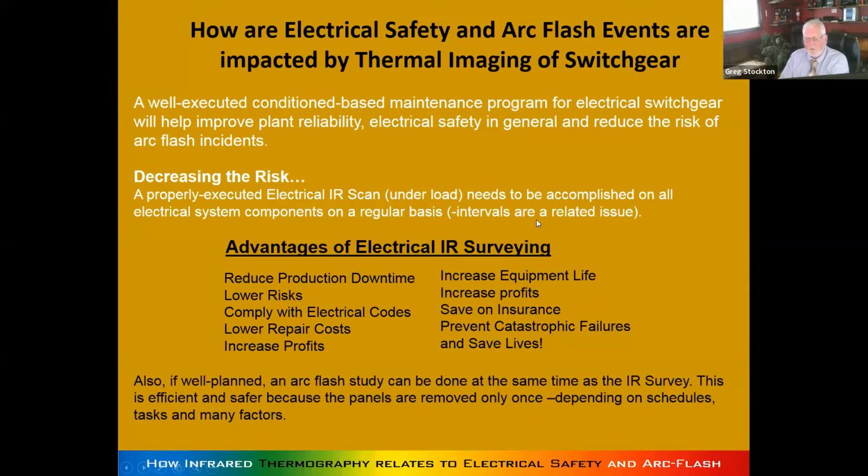I said profit twice. And if you're kind of smart about it, you can do arc flash surveys and infrared at the same time. You've got the stuff apart anyway. You need to measure loads and that kind of thing. You're following down the one-line diagrams as you go down. So it's not a bad idea.